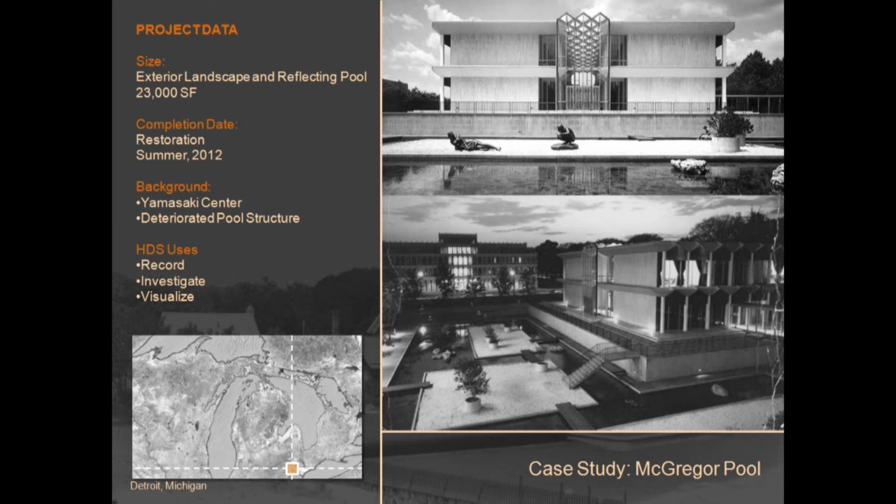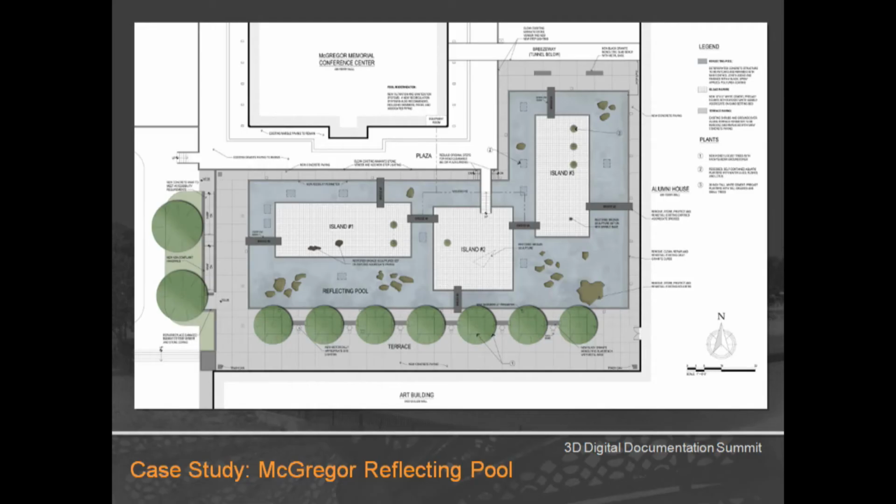This project is a reflecting pool in Detroit, Michigan. It's part of Minoru Yamasaki's McGregor Center on Wayne State University's campus. Years of neglect had left the concrete pool in a deteriorated state, and it was unable to hold water. So our goal was to recapture Yamasaki's original design by repairing the pool structure, restoring the sculptural gardens, and repaving the terrace to allow free and accessible movement around the site.